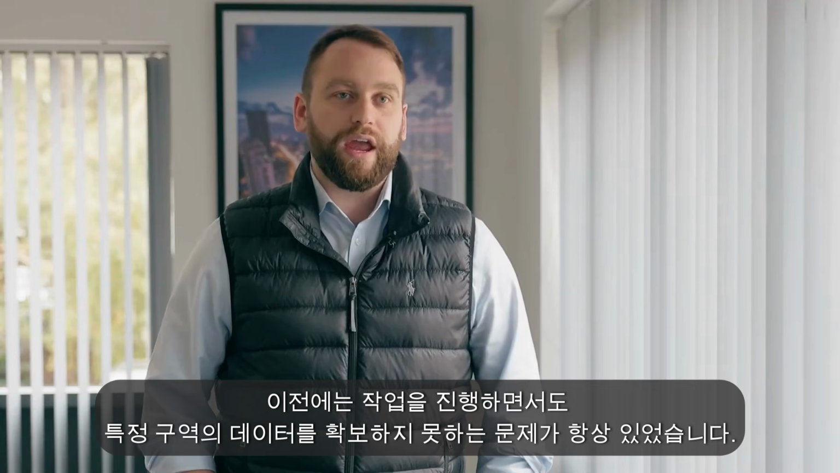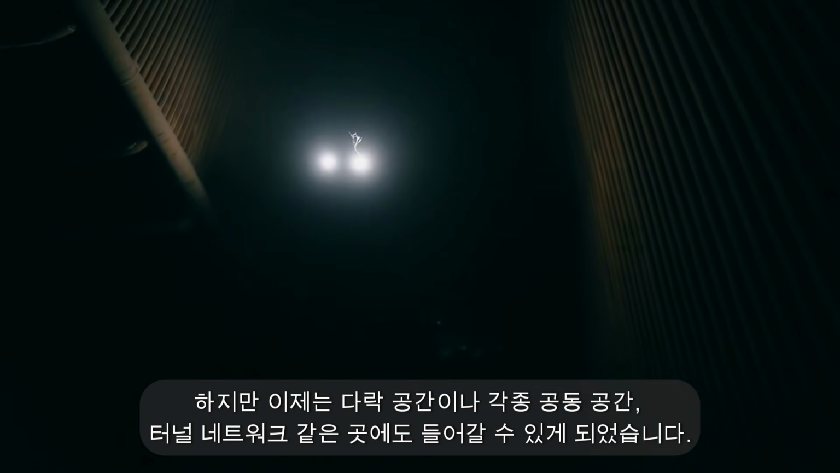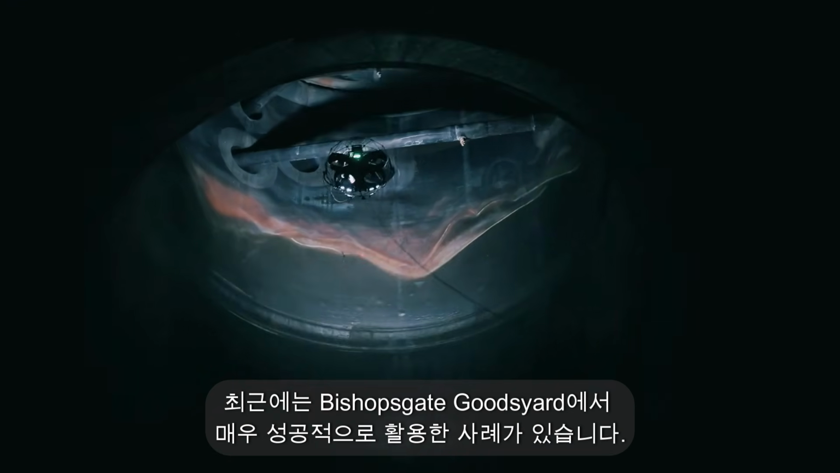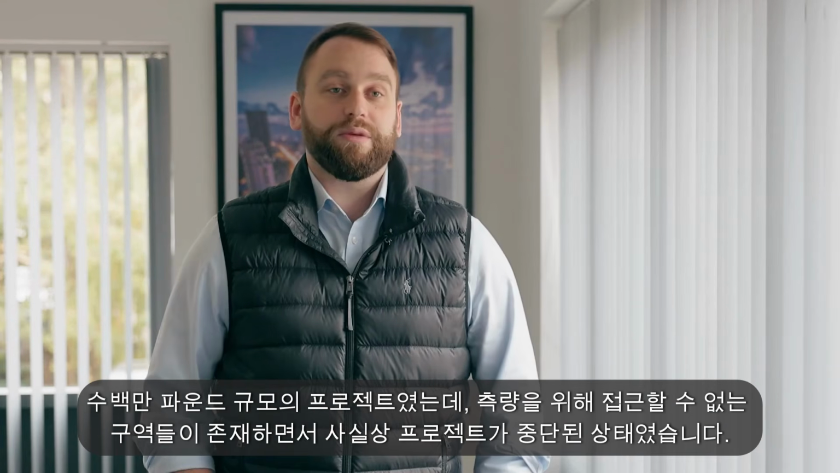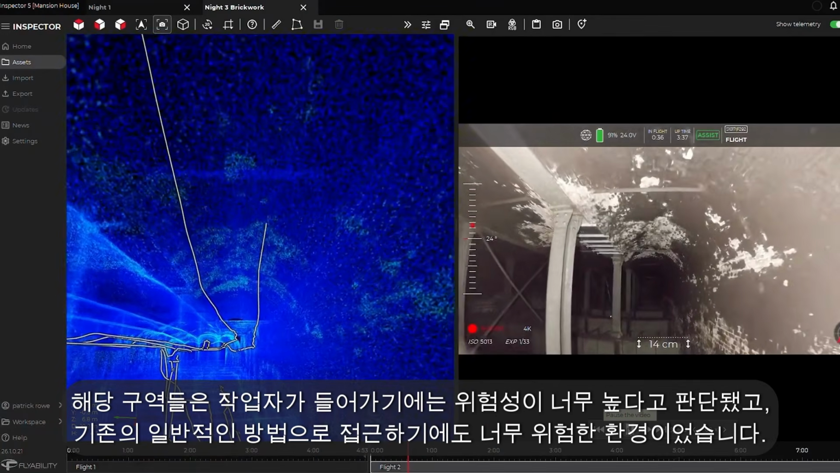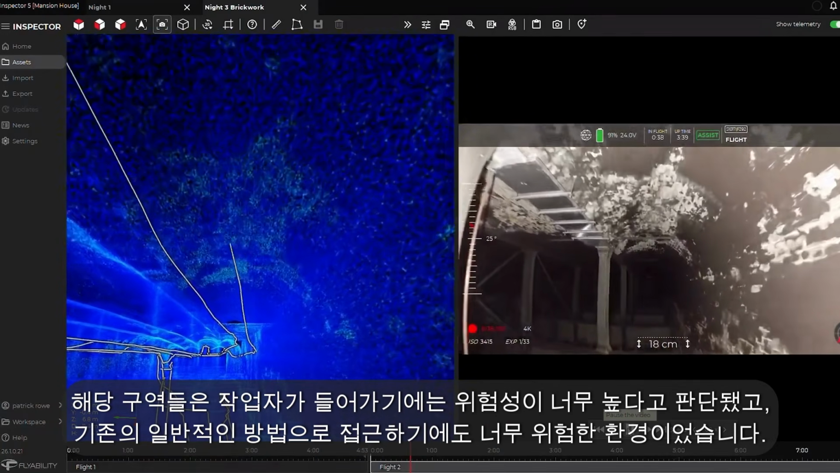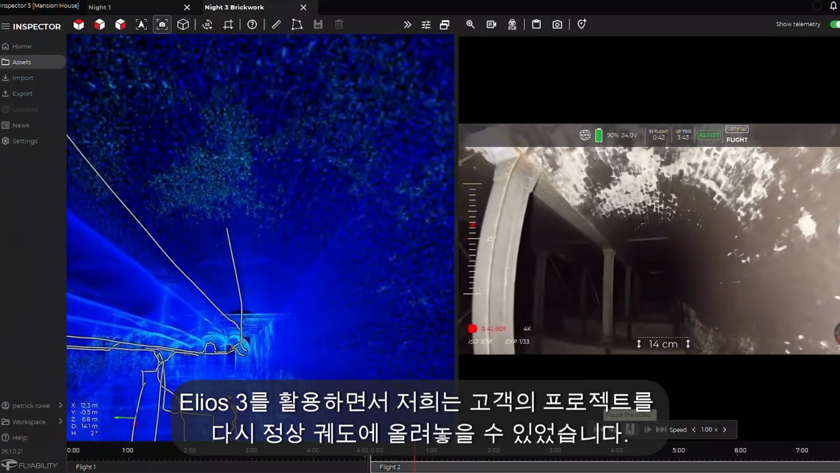The ELIOS 3 has been predominantly used on a lot of existing packages of work where we've always had challenges where areas just aren't represented. So what we've been able to do is enter into loft spaces, cavities, tunnel networks. We've had a really successful one with Bishopsgate Goods Yard recently, which is a multi-million-pound project, which has essentially been put on hold because there were areas that we couldn't get into to survey. They were deemed too hazardous, too dangerous for conventional means. And ELIOS 3 enabled us to get this project back on track for the client.